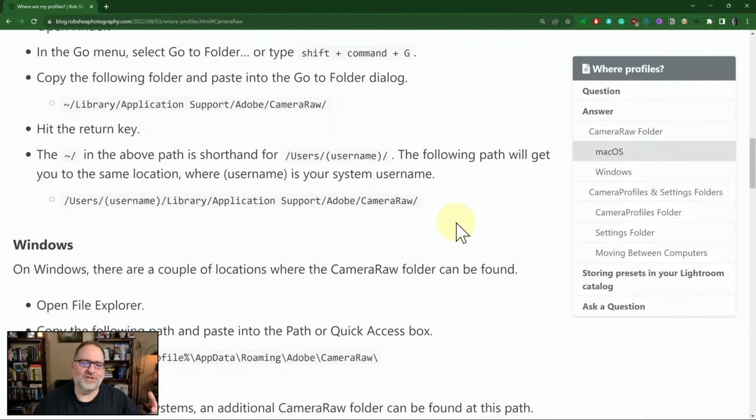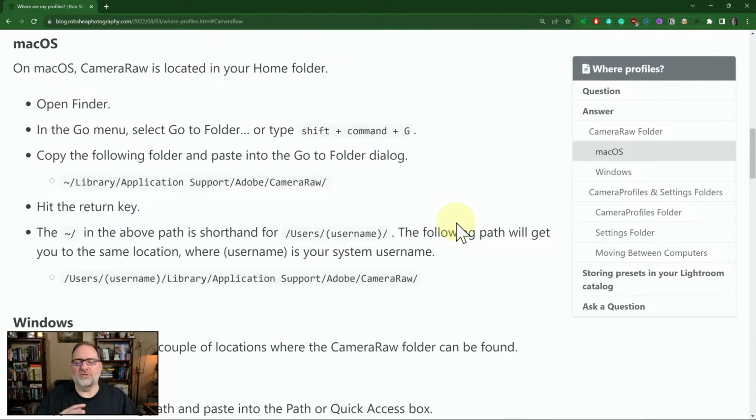It doesn't matter. They're just a different directory, but it's the same thing. So that's it. That's all it takes. And once you've done that, then close and restart Lightroom or Photoshop, and then it should see all the files and you should be fine. So hopefully that'll get your problem solved, Dale, and you can get back to editing.